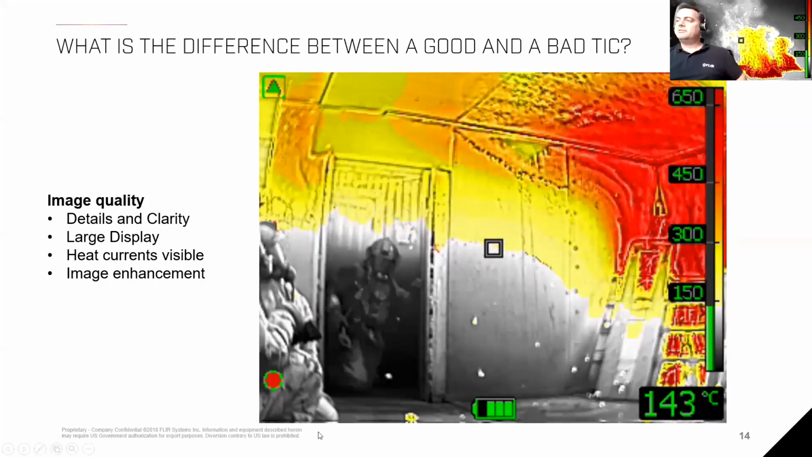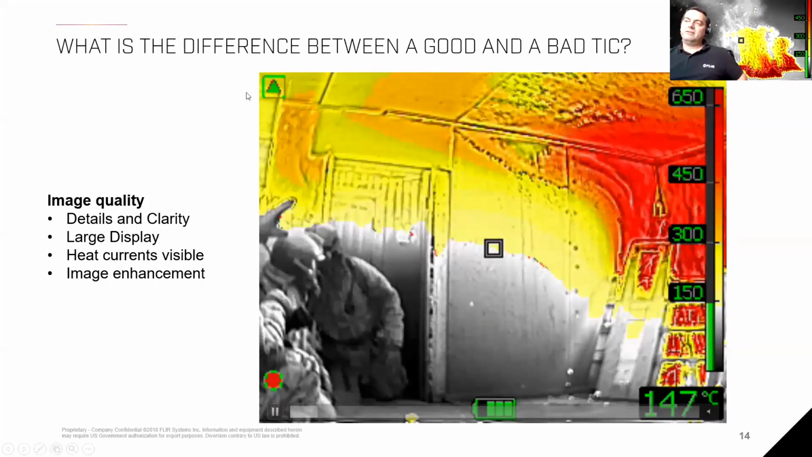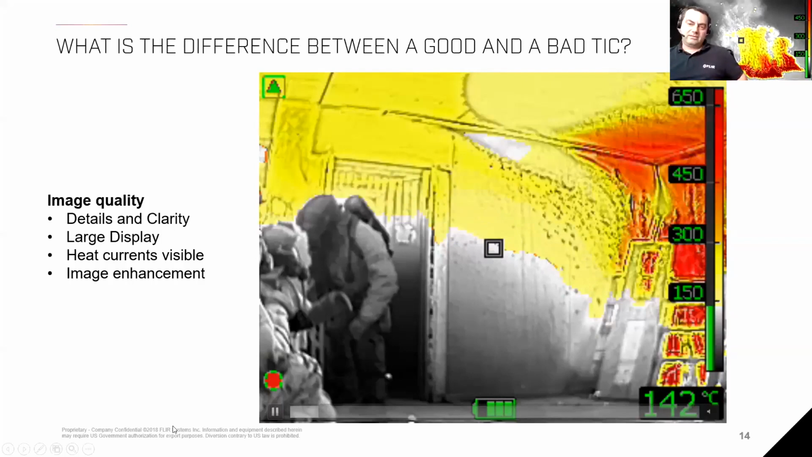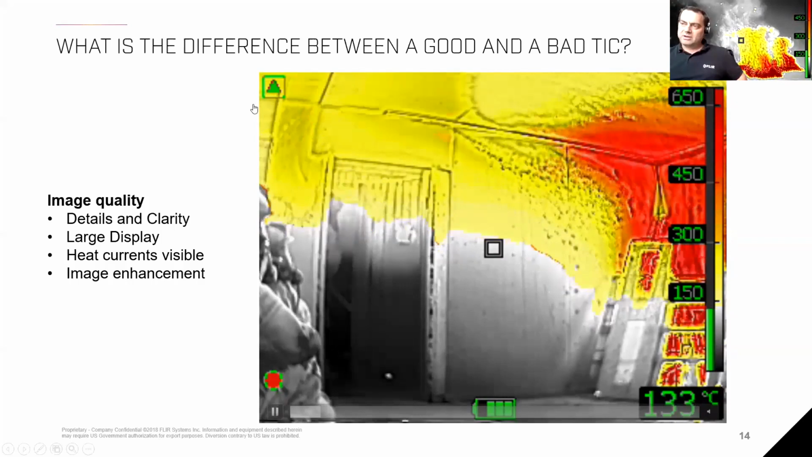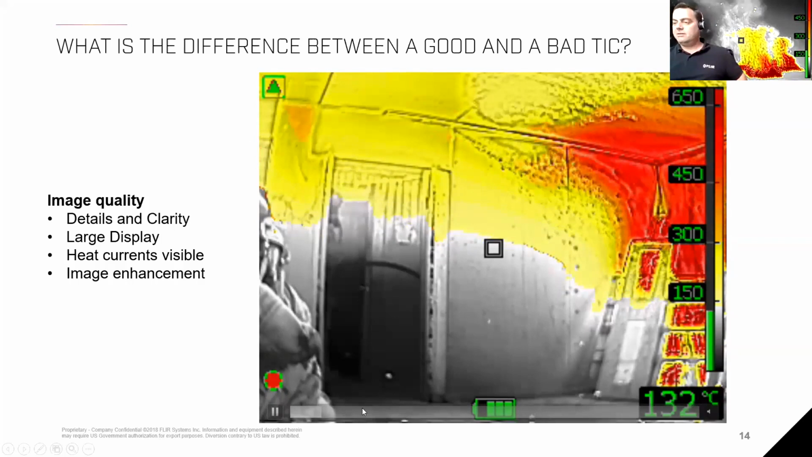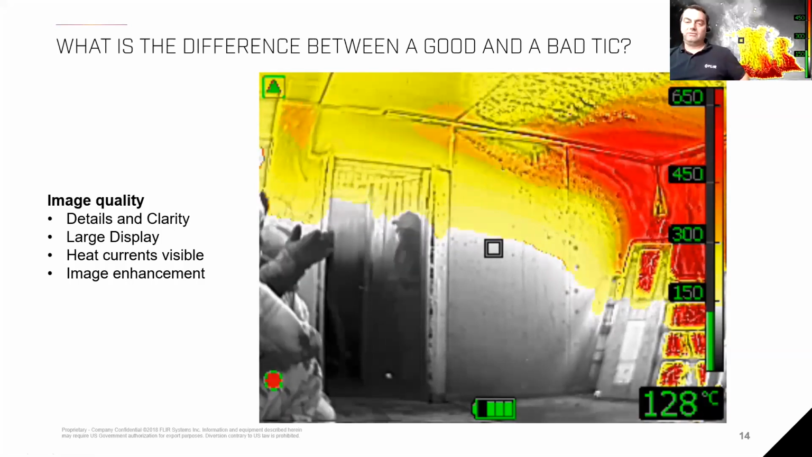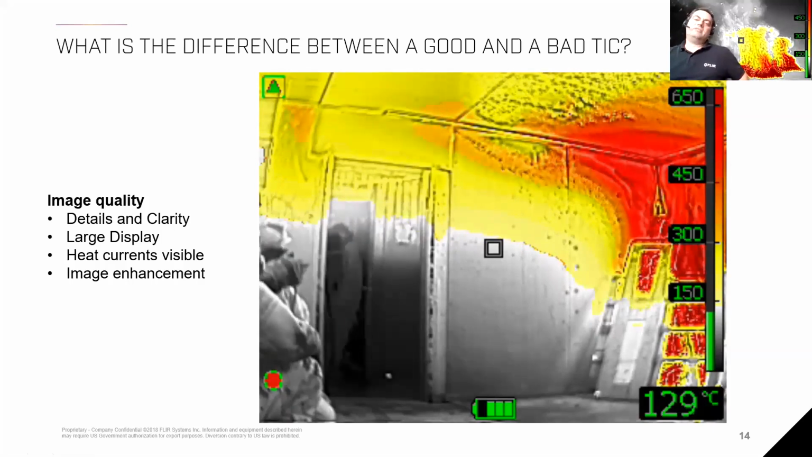Another interesting thing in that compartment is that if you look at the left upper corner here, we have turbulences in that upper corner, and a huge amount of heat is building up in that left corner. We'll see that later on from another angle, and I think it is also important that we don't forget to look behind us, because even if we're approaching the fire, it can happen that we have a heat buildup just behind us, right?